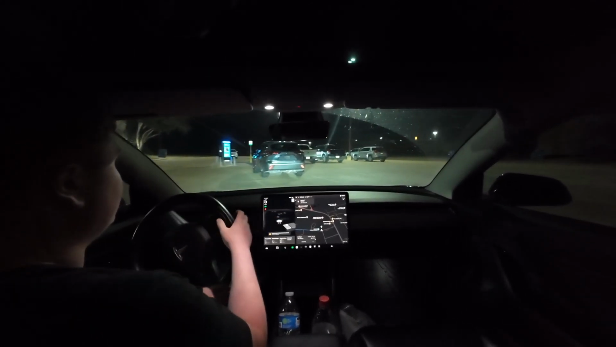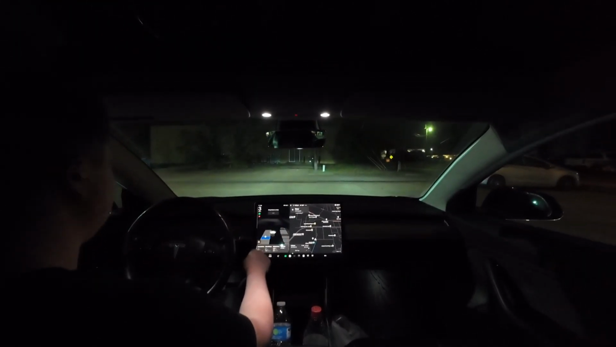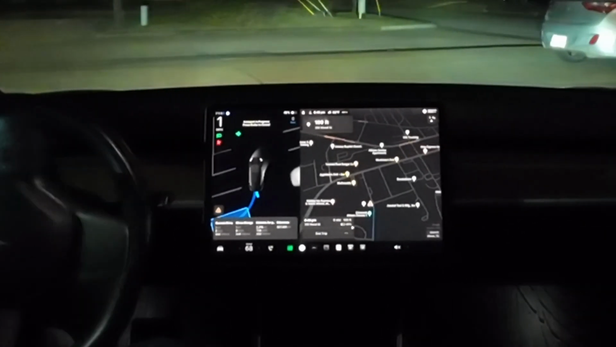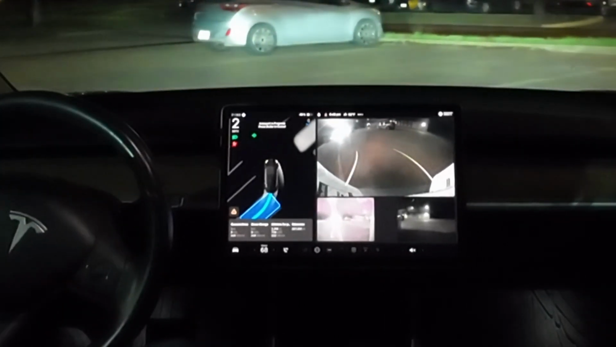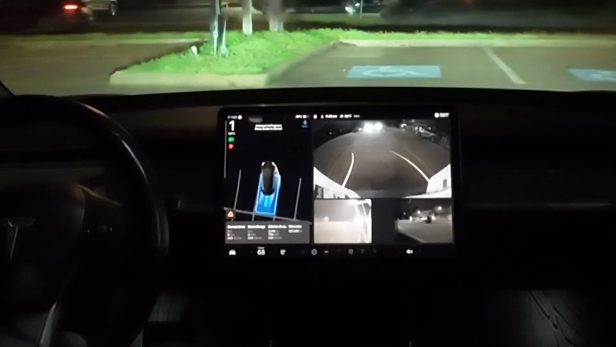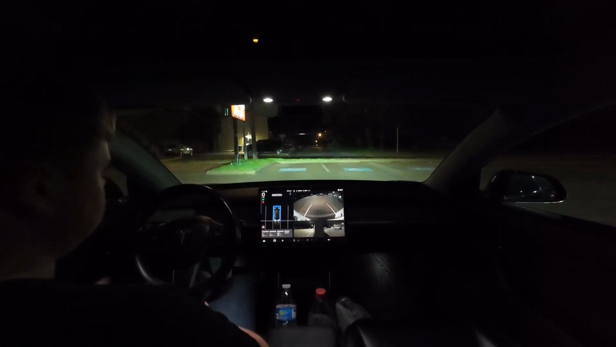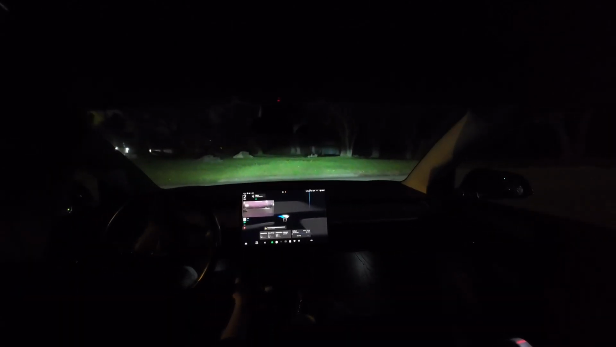And then it doesn't know where to go from here, but now I'm going to let it auto park. So I'm just gonna click a random space and click start. So it's aiming for that space. Perfect. Oh, I think the bump confused it. There we go. It's a little shaky. There we go.